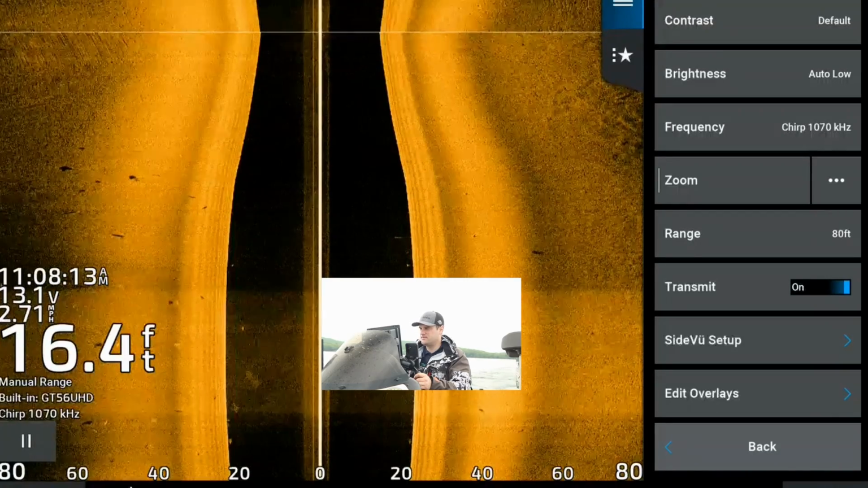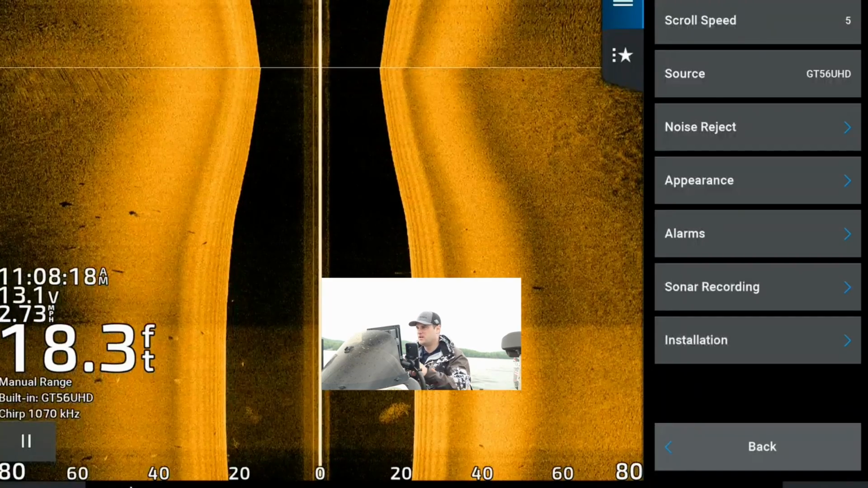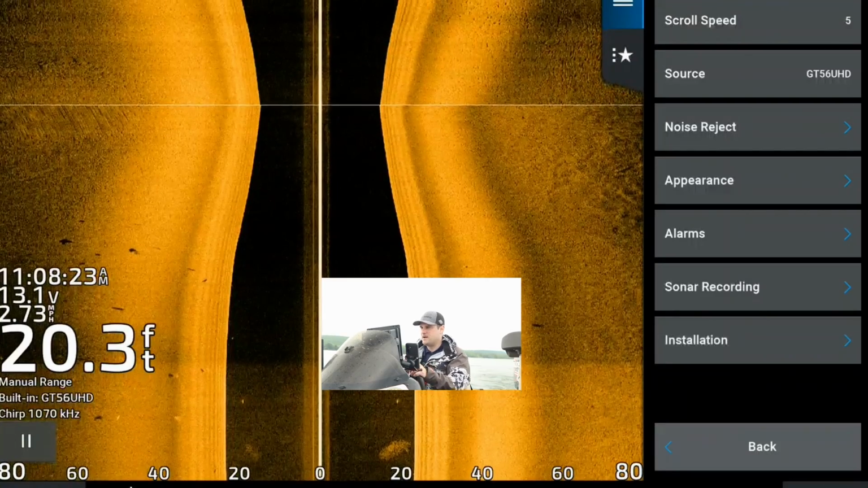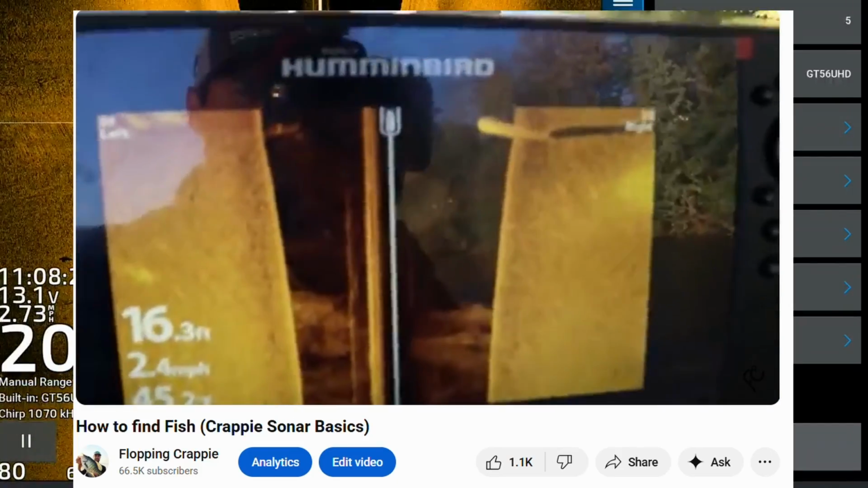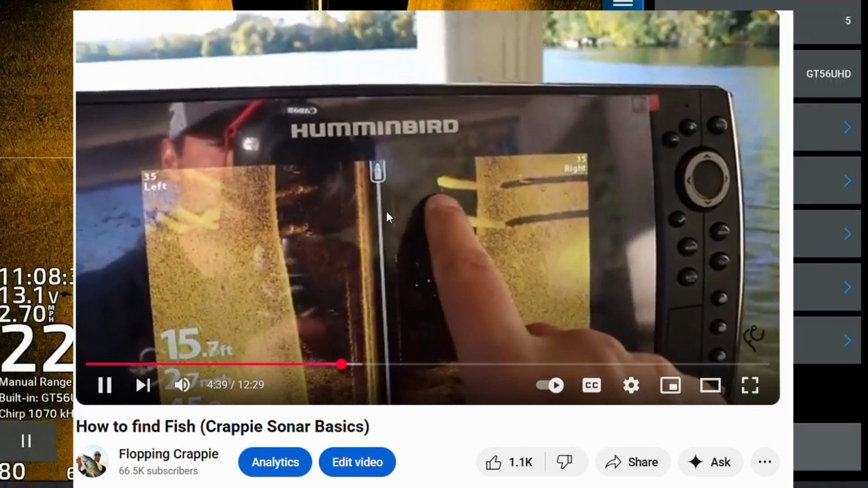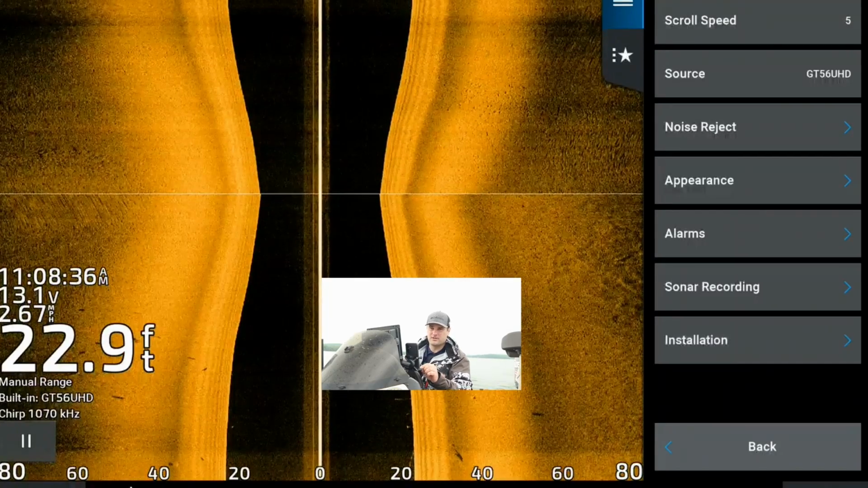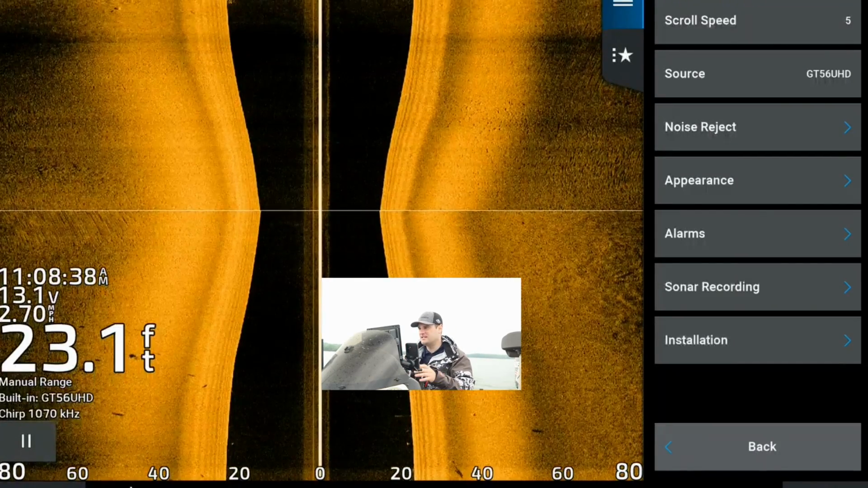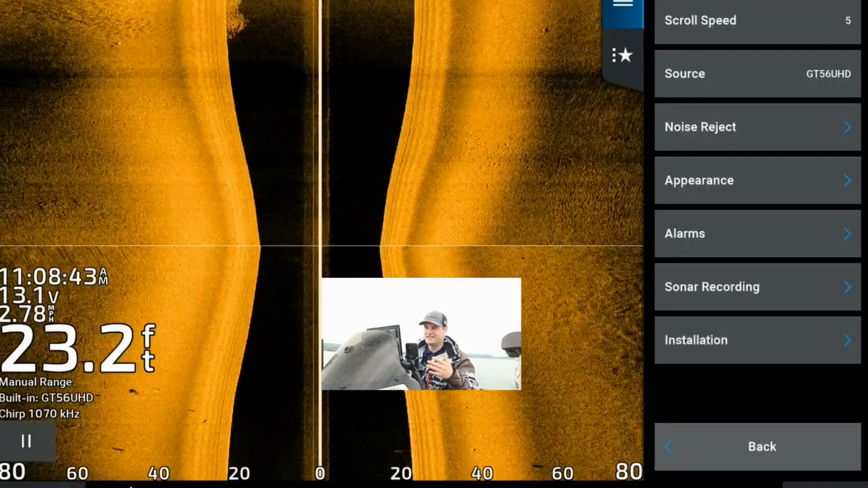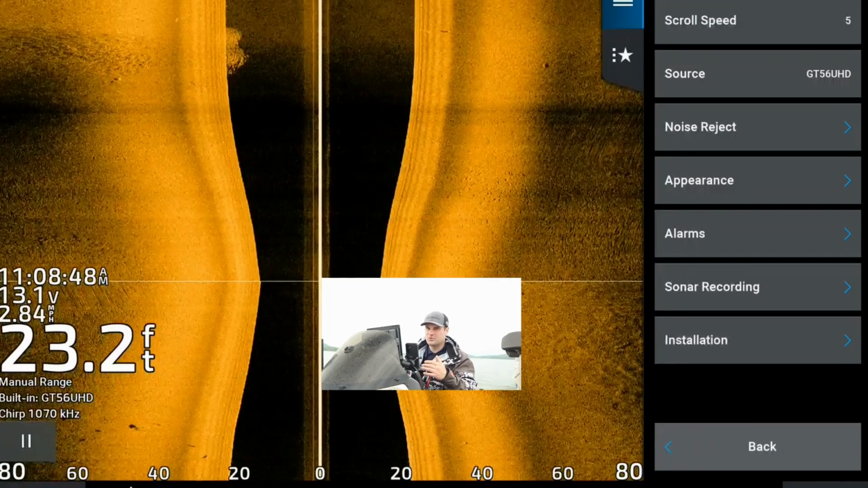As far as more in-depth settings on side imaging or side view, scroll speed, I leave it at 5, that's the default setting. I did a separate video on this a long time ago with a Humminbird unit of adjusting scroll speed up to 10, which is your fastest, and down to 1. The problem with scroll speed is it doesn't relate to miles per hour. They don't convert. So this idea of setting your scroll speed at the same as your idling speed, the math doesn't really correlate. I'm not saying it doesn't work, but it just doesn't correlate.